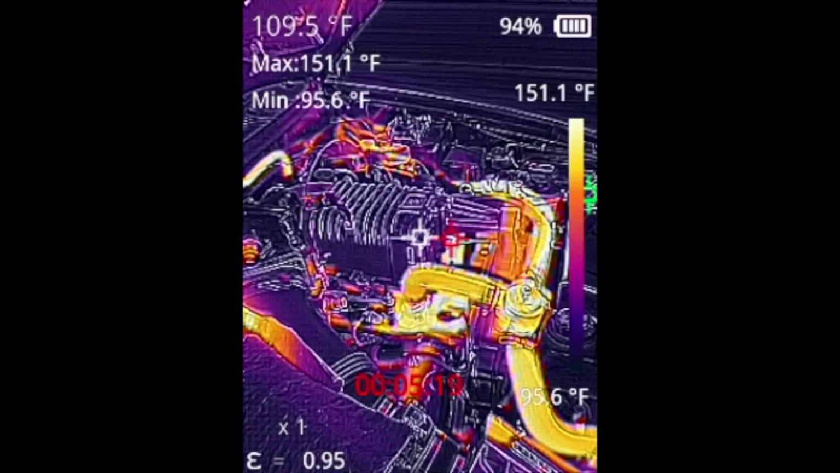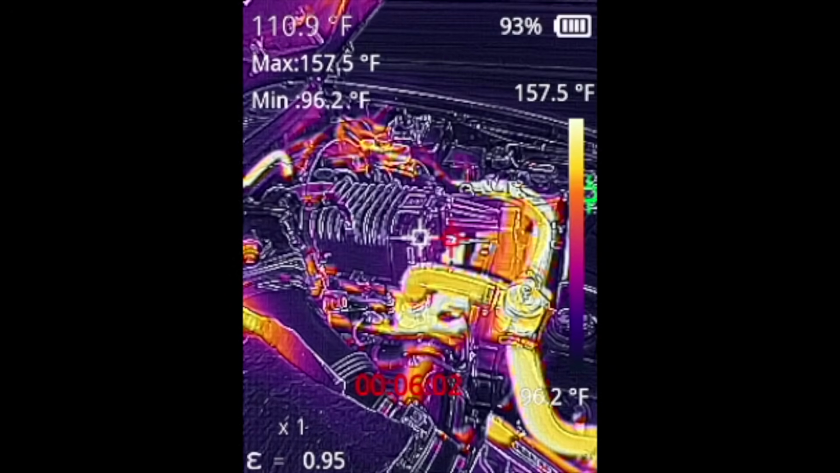And on the screen you'll see crosshairs. There are 3 crosshairs at all times. The middle white crosshair correlates to the very top left temperature. That's 110 right now, almost 111. Anytime the white crosshair in the center of the screen is pointed at something, you'll get that reading in the very top left. And then you'll see the next one down is max temperature, 164, and that will be shown as a red crosshair, and that is pointing out at any point in the picture the hottest point.